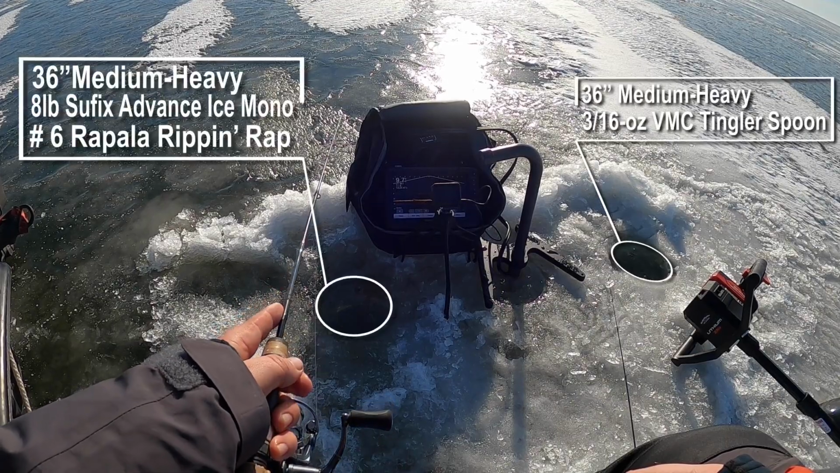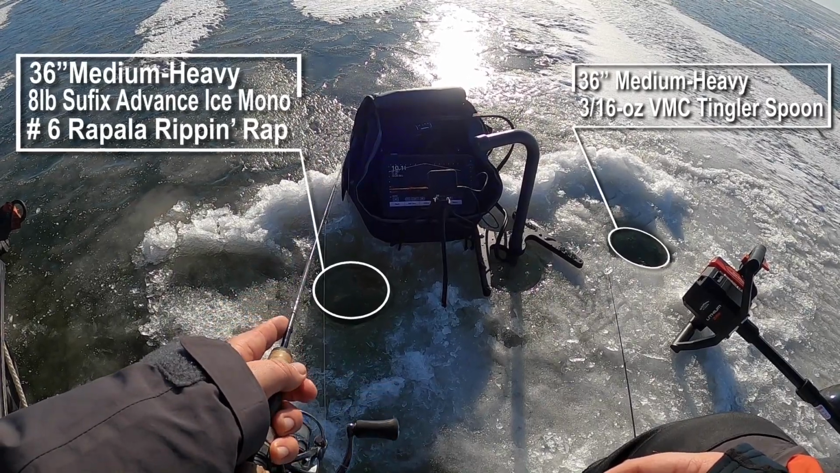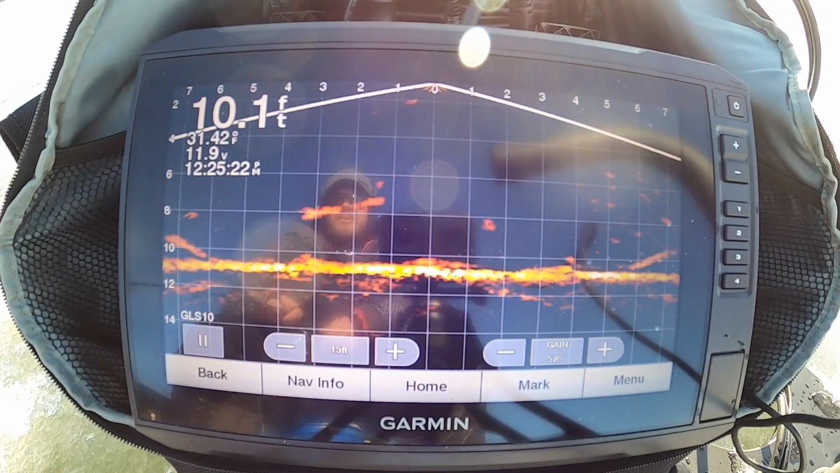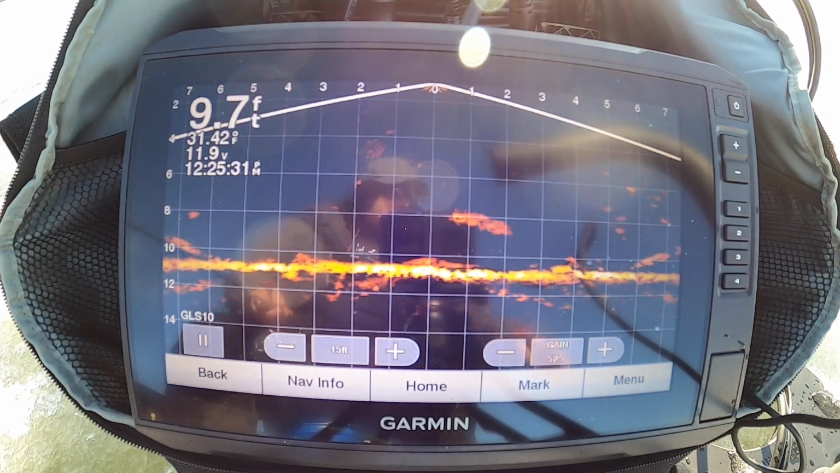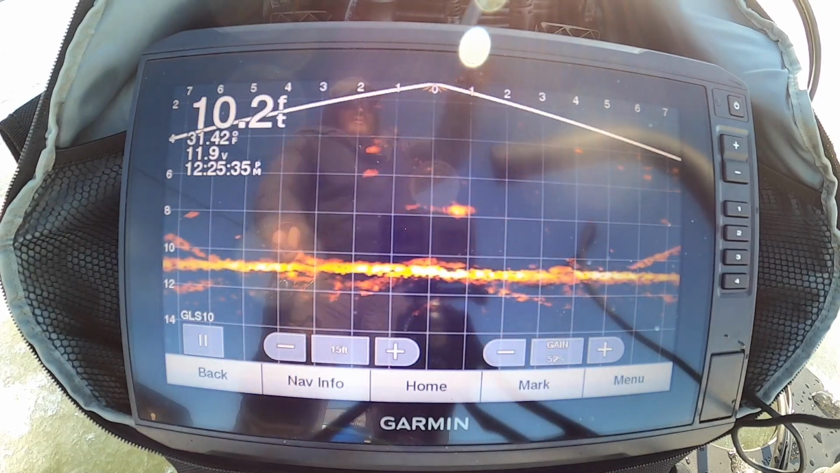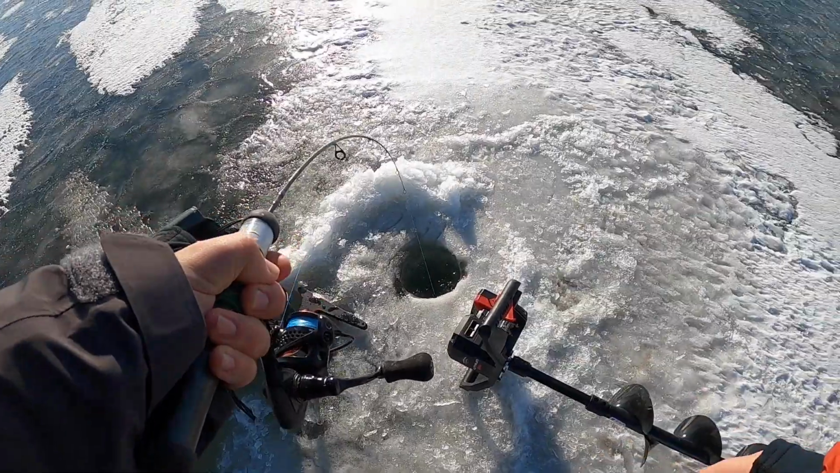I have a huge mark looking at my bait, and the ice cracks and it spooked it. Can't even make that up. Oh, swiper. Oh, I missed him. Holy shit, that thing's huge. There he is. Gotta be a pike.